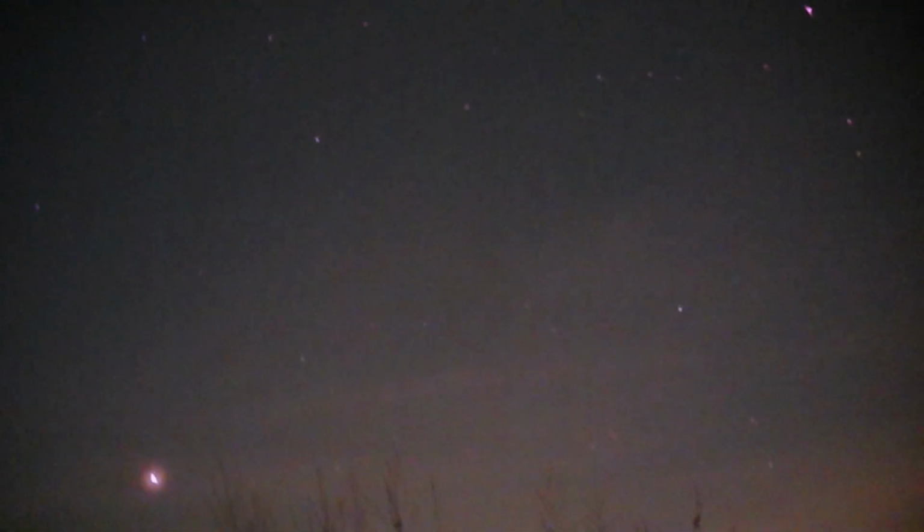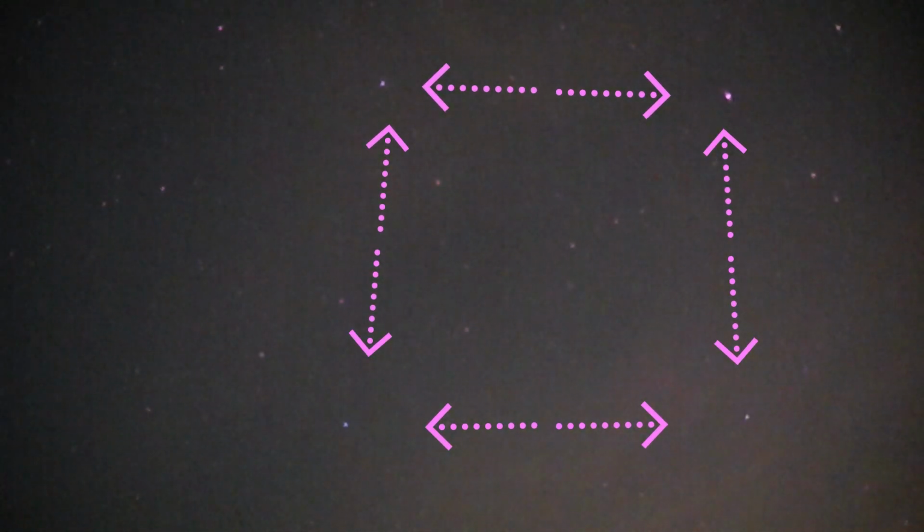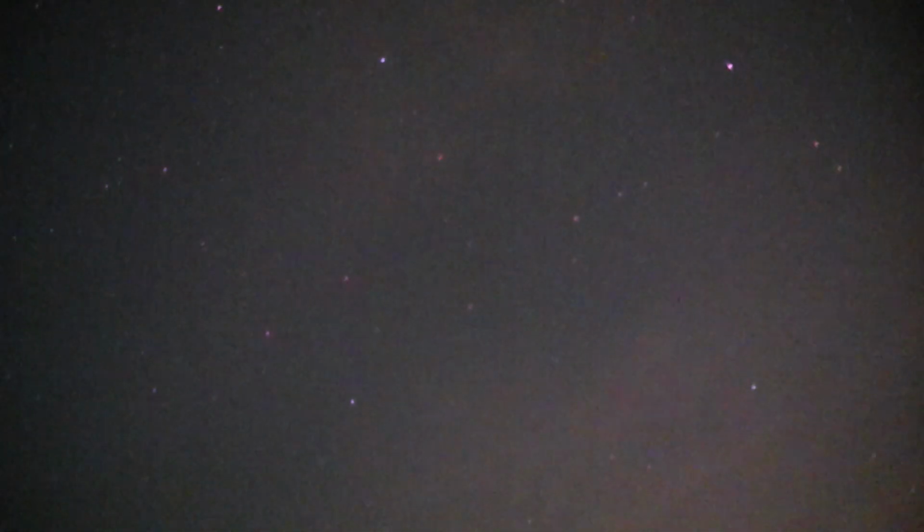But if you keep on going to the right, we come across quite a tough one. At the moment we can use Jupiter as a marker, which is just there, because it's not always there. Once again it's moving around the sun very gradually. But here's the square of Pegasus, the flying horse. Again, it's not a zodiac sign, but you can use it as a marker for Pisces.